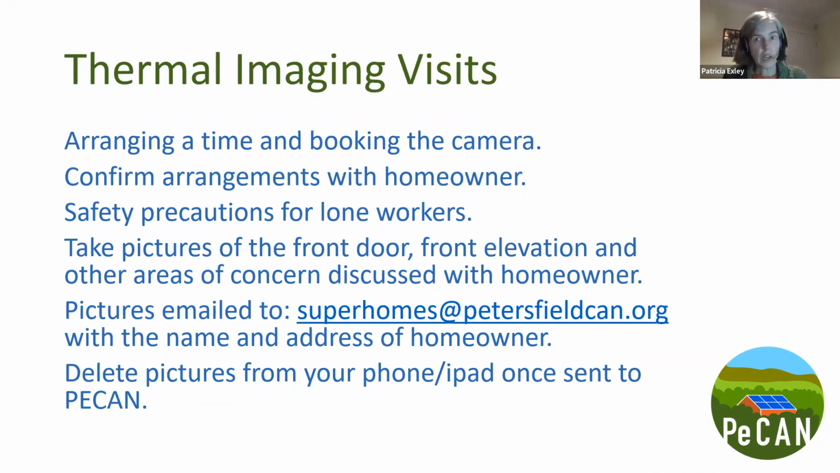In terms of what we want to do in PeCAN, we're quite keen to help as many people as possible find out if they've got leaky homes, but it's only a few of us, so we're really grateful that you're all here today to find out how you can perhaps do this on your own home, and maybe some of your friends and neighbours as well.